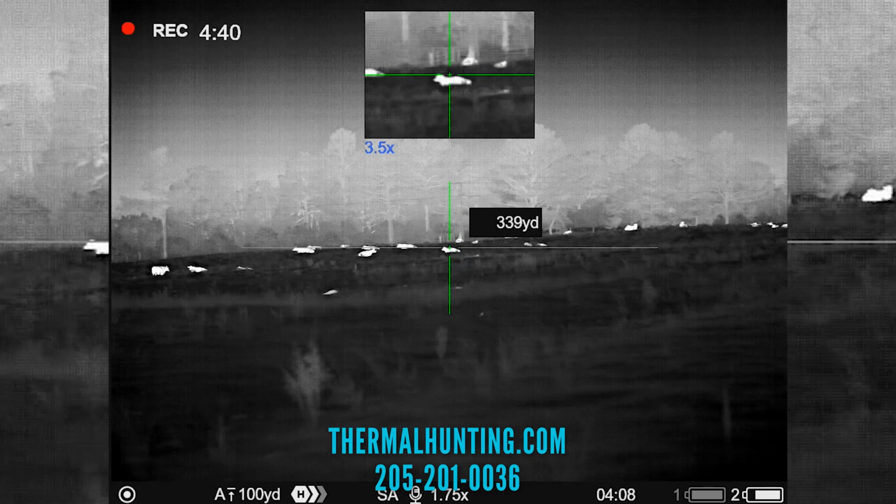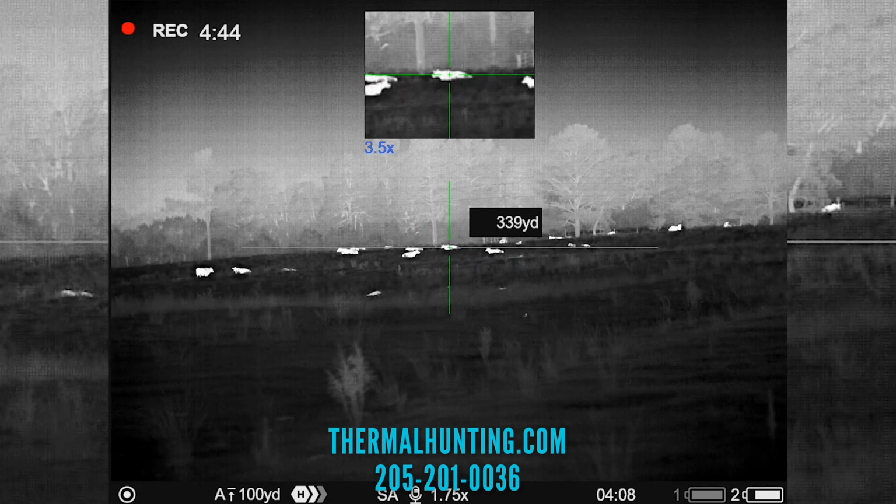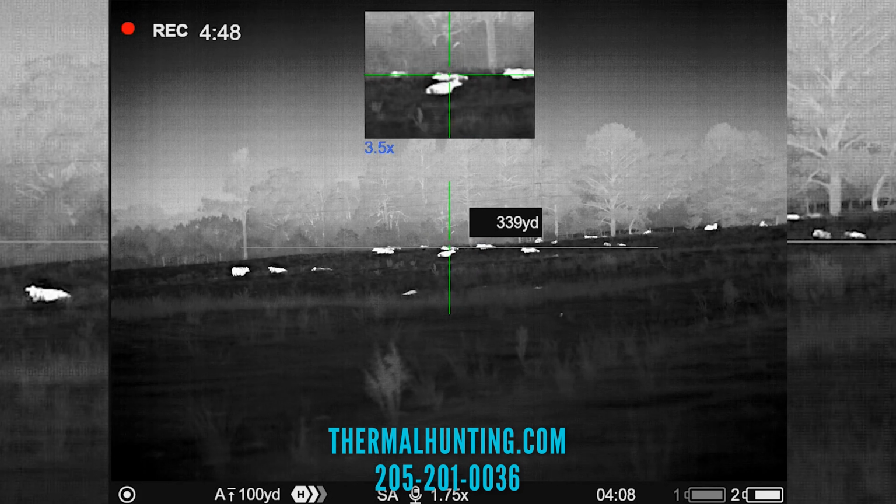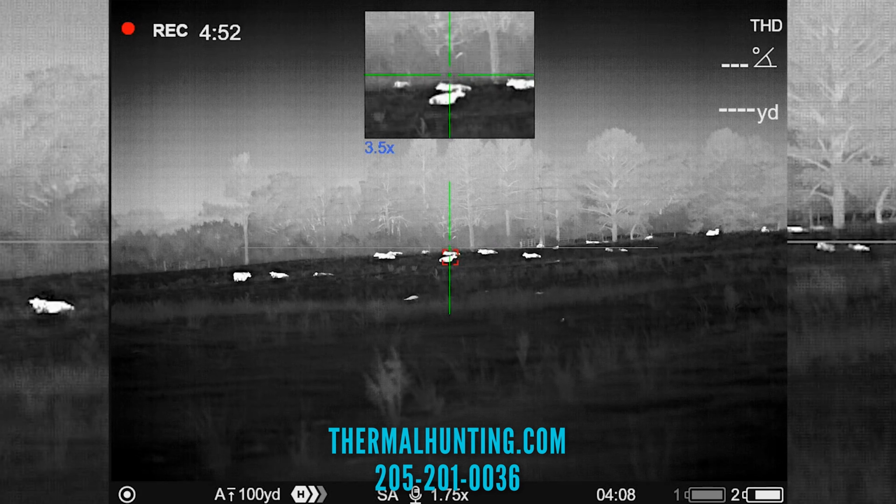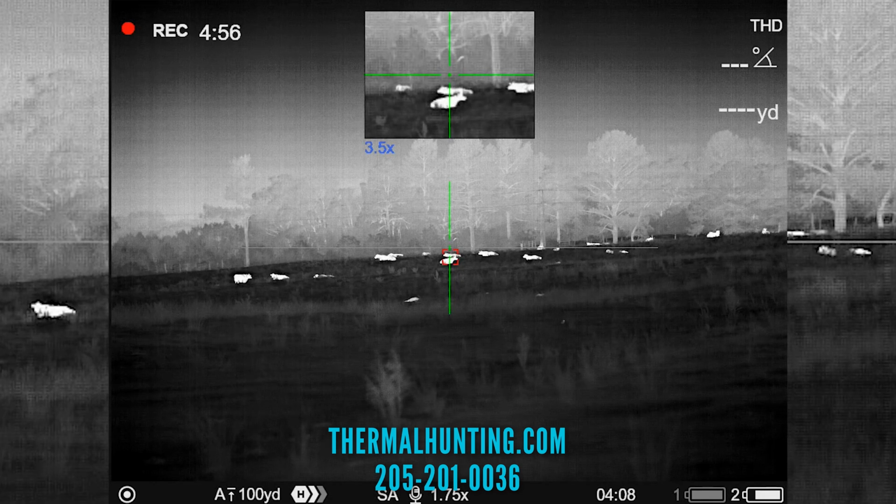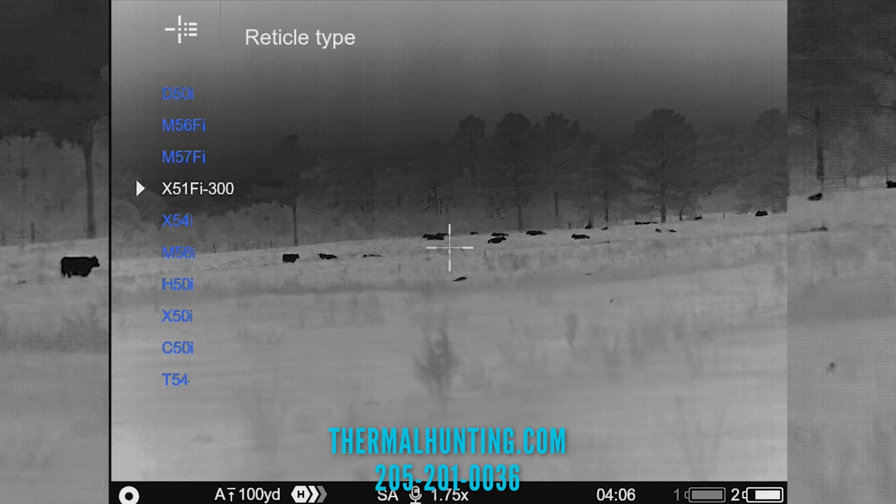Yeah, and I can tell with your videos also, and just looking through it, everything has so much more detail. The image does. It's a very crisp and clear image, and that's what I noticed right away when you're looking at that base mag out there, like a wood line. It's just so crisp and clear, and I really like that feature.